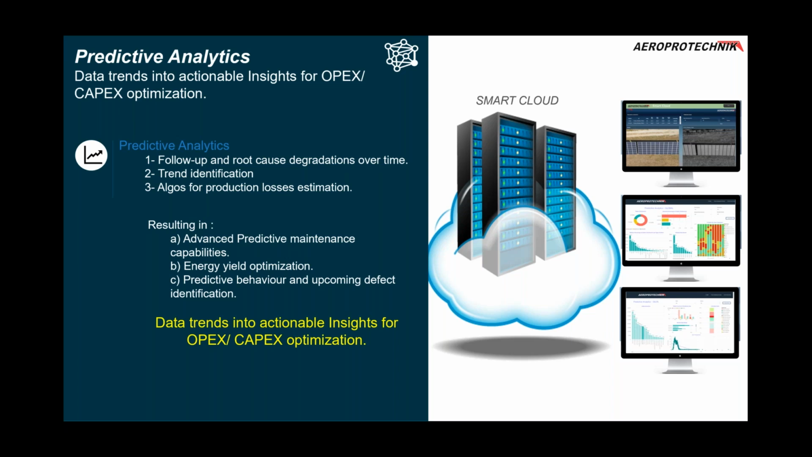But now you need to quantify what your production losses are, right? To have an estimation at least of what your production losses are going to be, so you can make your own priorities. You can understand how I capitalize my inspections, what is my return of investment if I do this or that, and so on. So it results in advanced predictive maintenance capabilities, which can lead you to optimize the energy yields and really look at predictive behaviors and upcoming defect identification. That's very important.